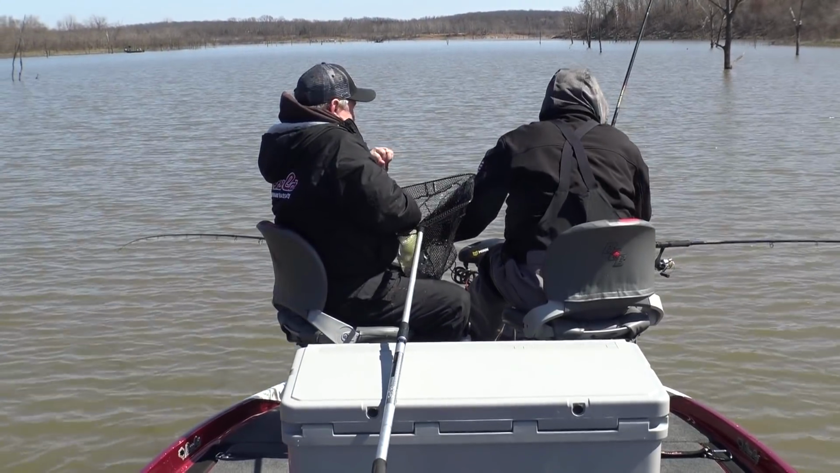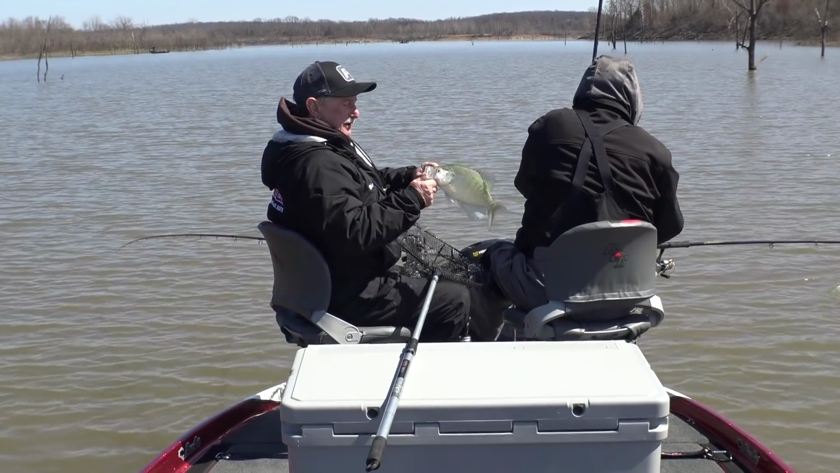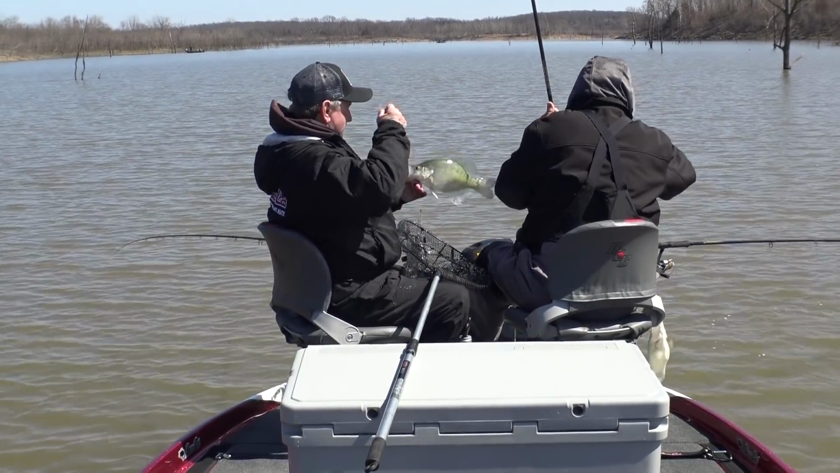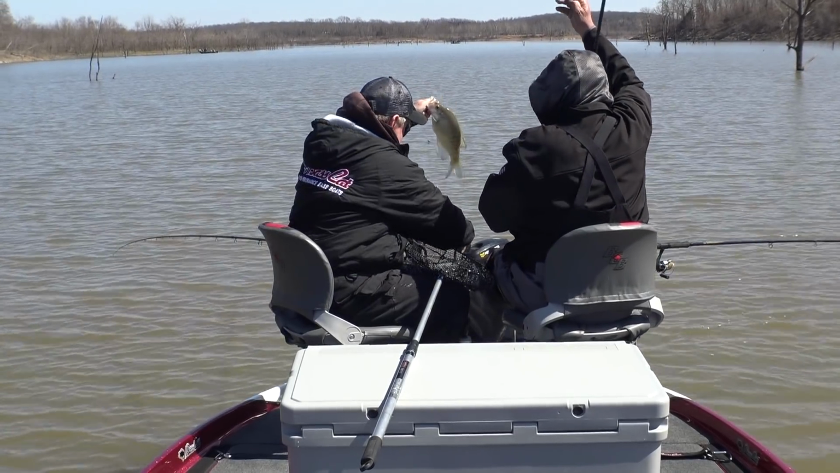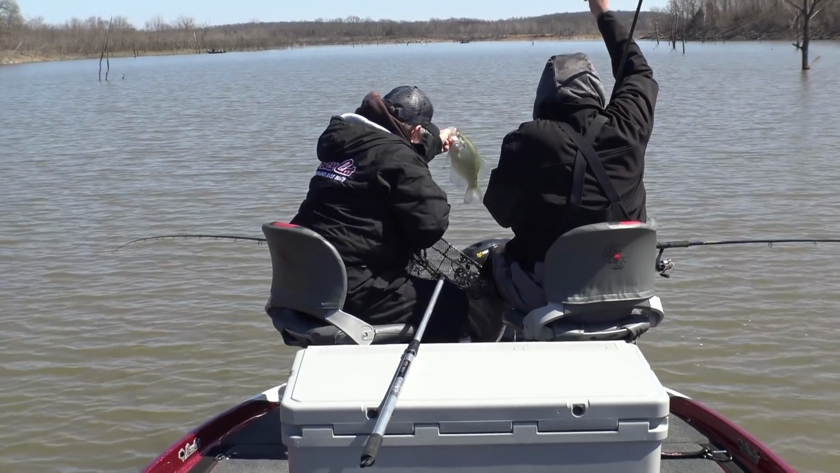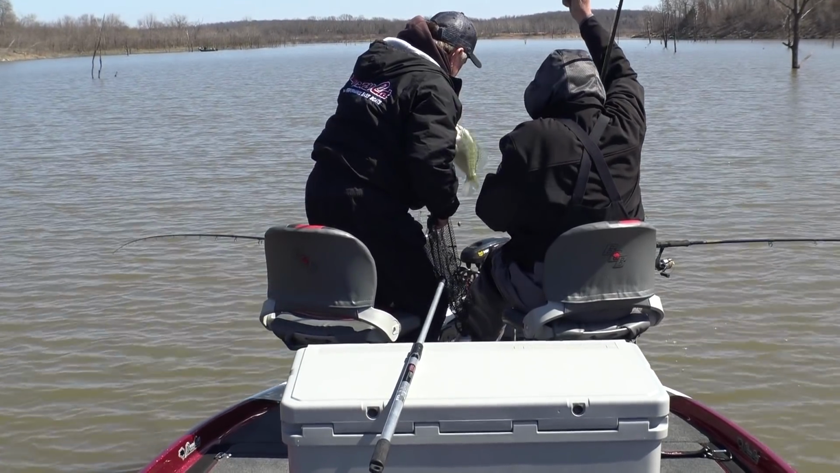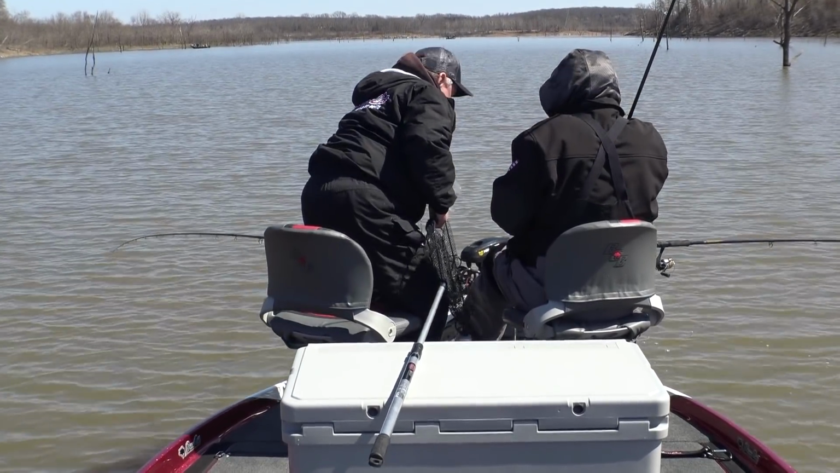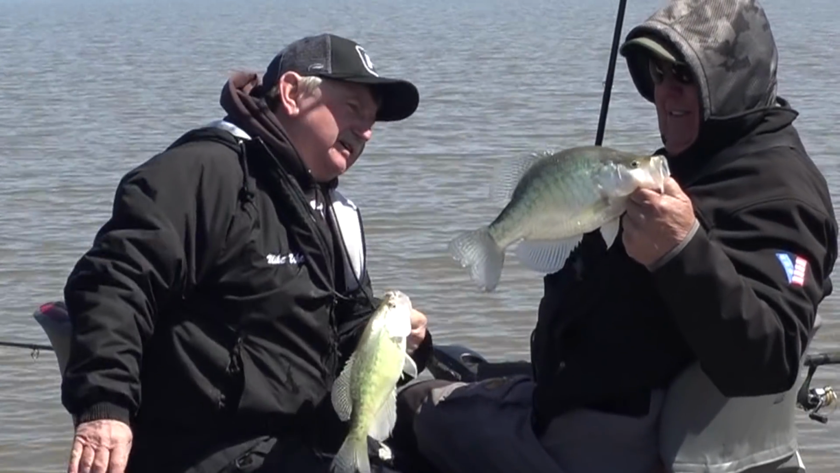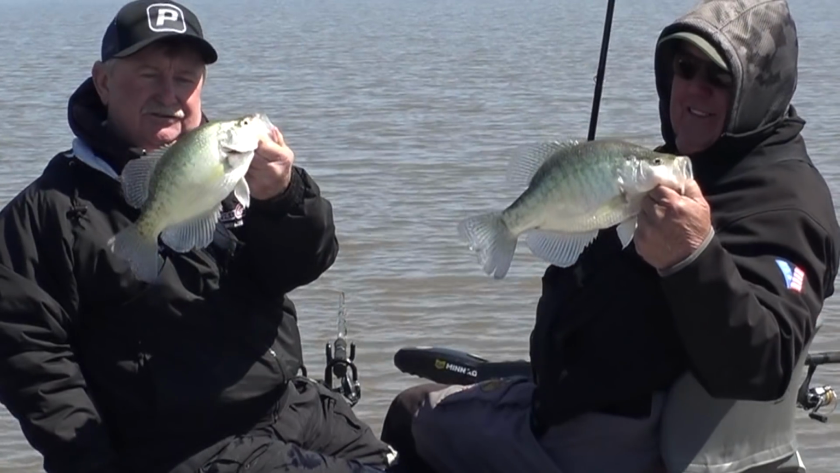Over here. They're starting to bite now. Oh, yeah. Now we're in them. There's what we're looking at. Boy, that's a nice one. That's a good fish there too.